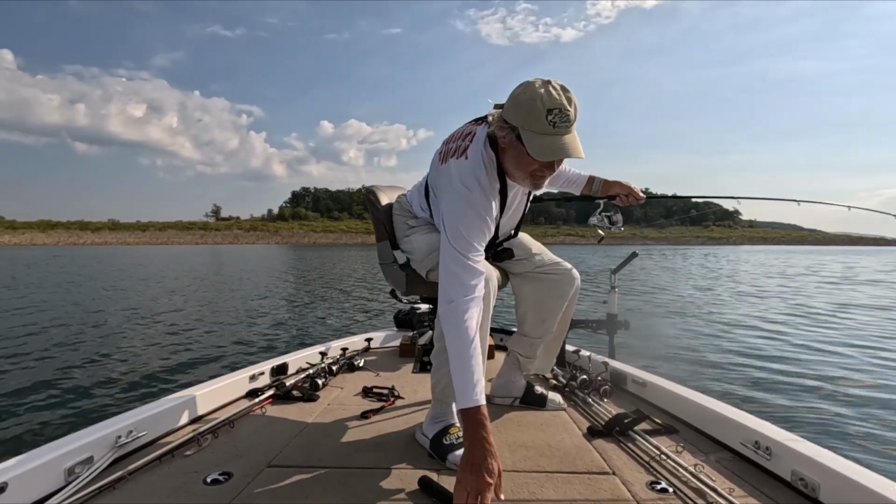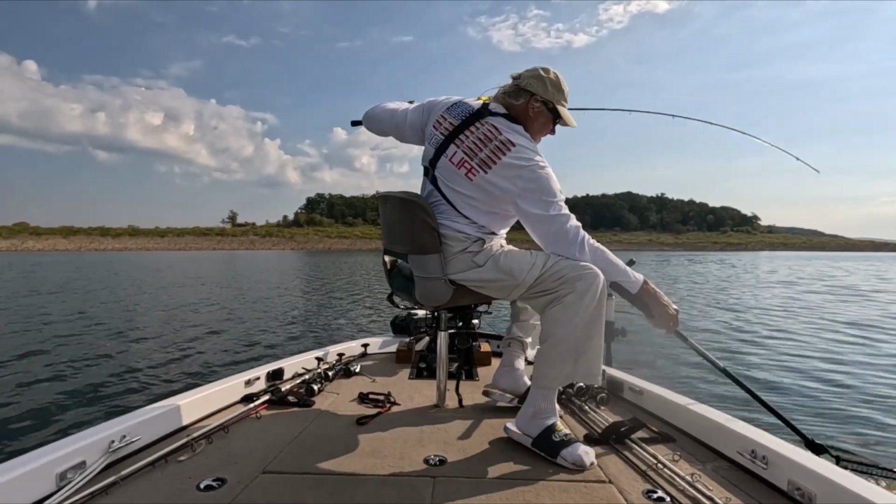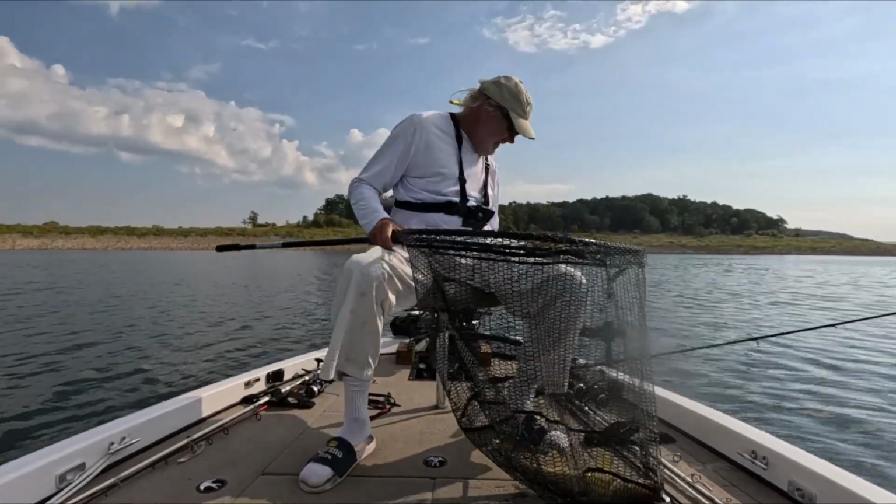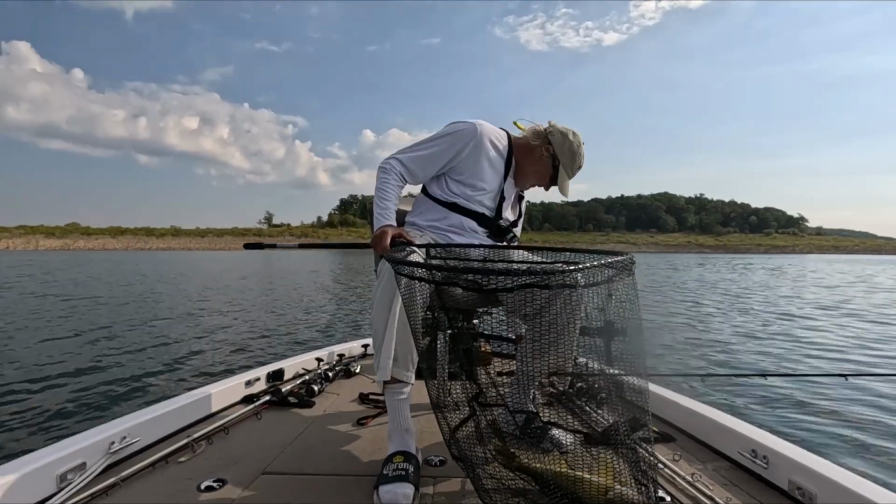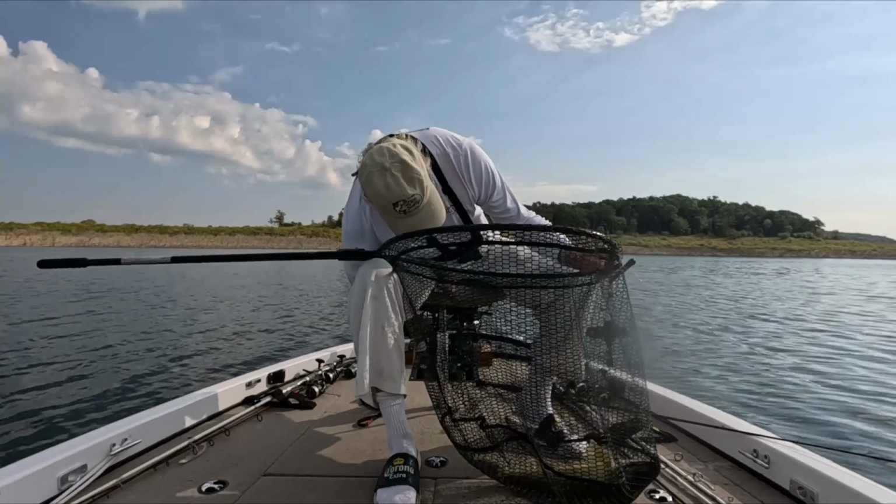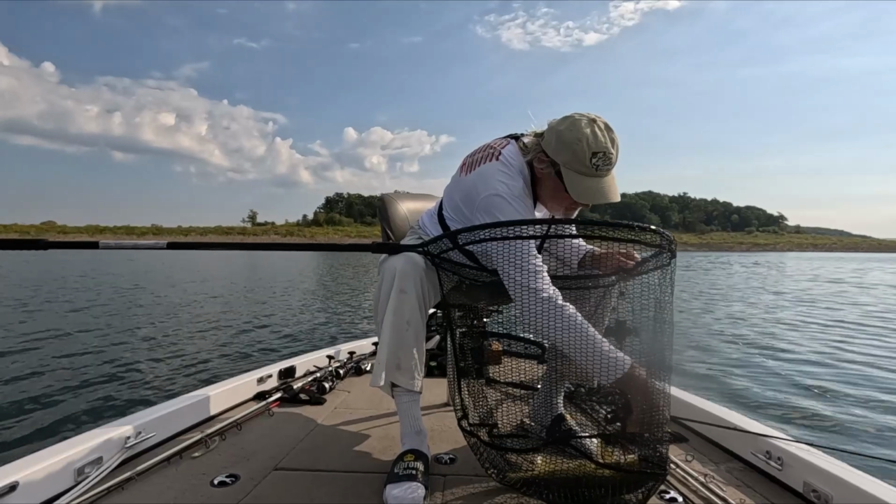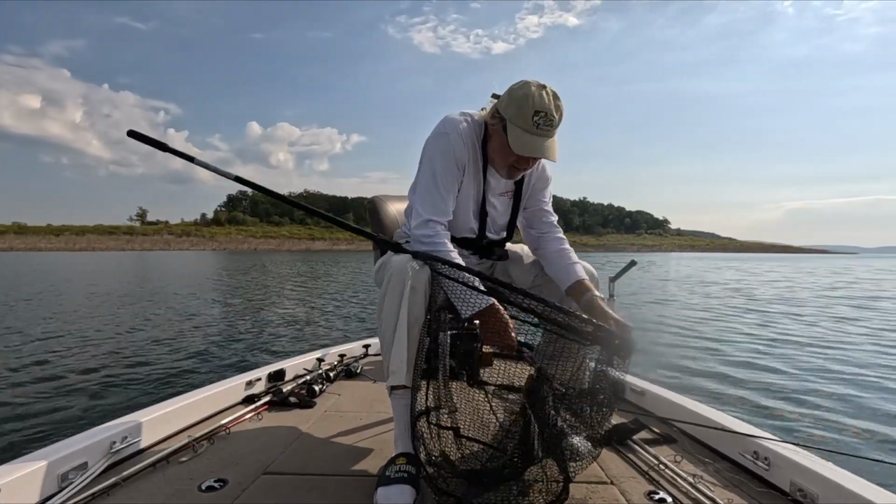Here we go. That's how you find them on the points. It's going to be 19, 20 inches easy. Okay, after catching them, they look like they're probably still in their summer pattern. Still in these summer spots.